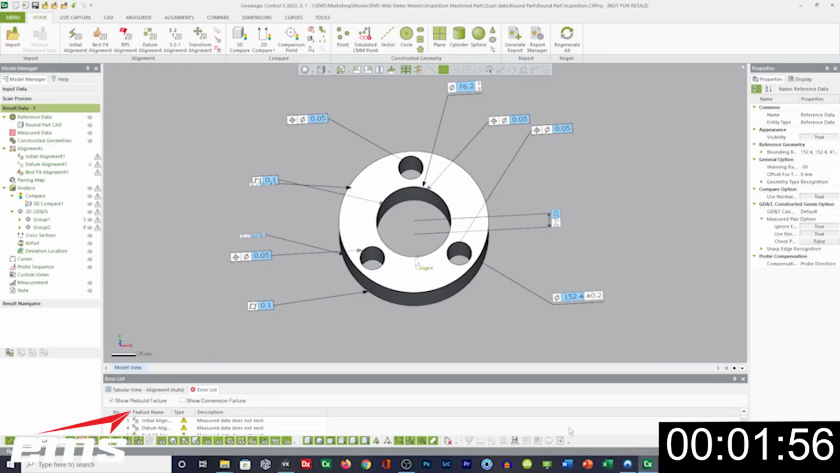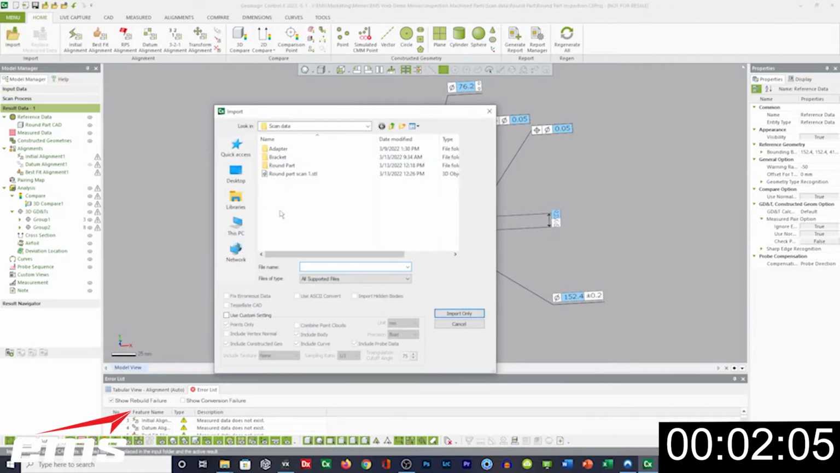I'm going to go over to my inspection software. I've already created all my inspection, and again, we'll talk more about that. But I'm going to come in here, and I'm going to import that part.